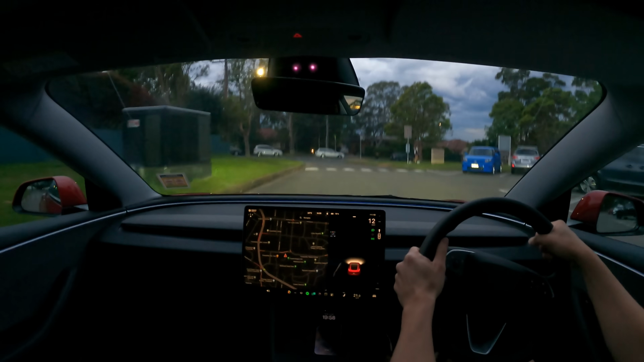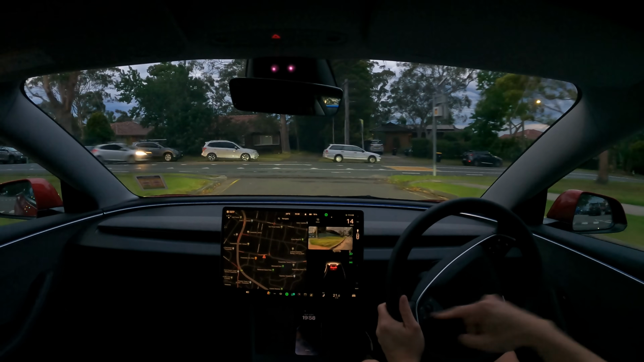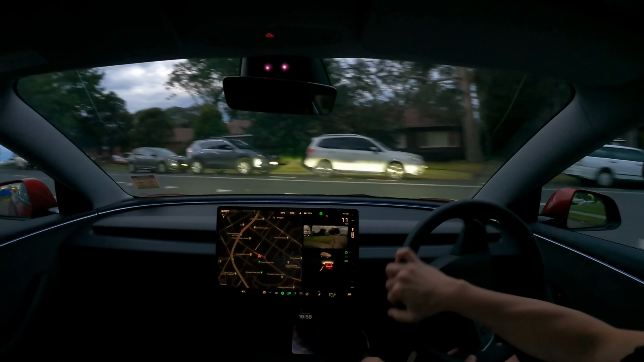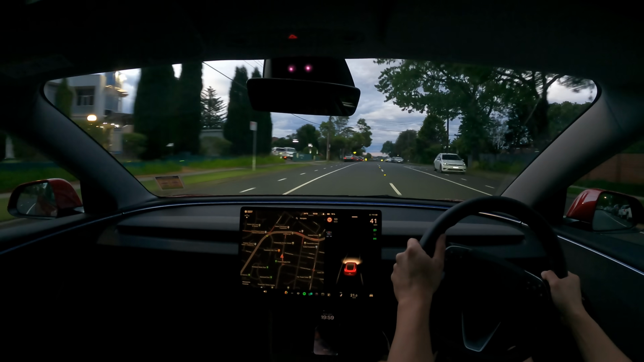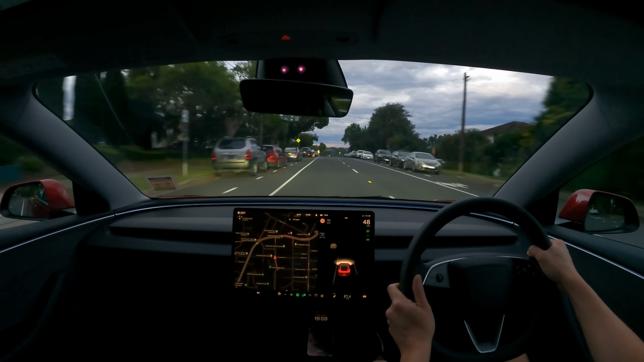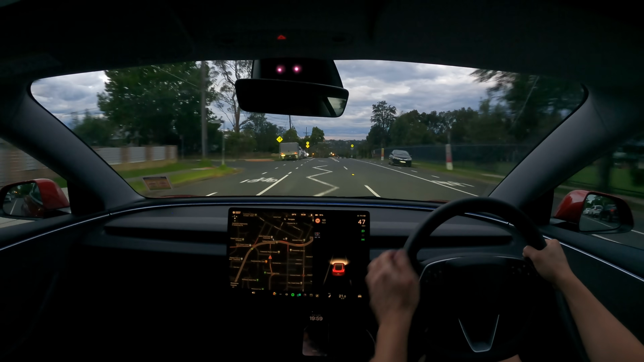Just to test out the headlights and I guess how visible the buttons are on the steering column. Given that we don't have stalks anymore, we have to rely on all the buttons here on the steering wheel. Pretty good contrast here on the screen, as you'd expect. You can definitely see the visualizations there on the screen.